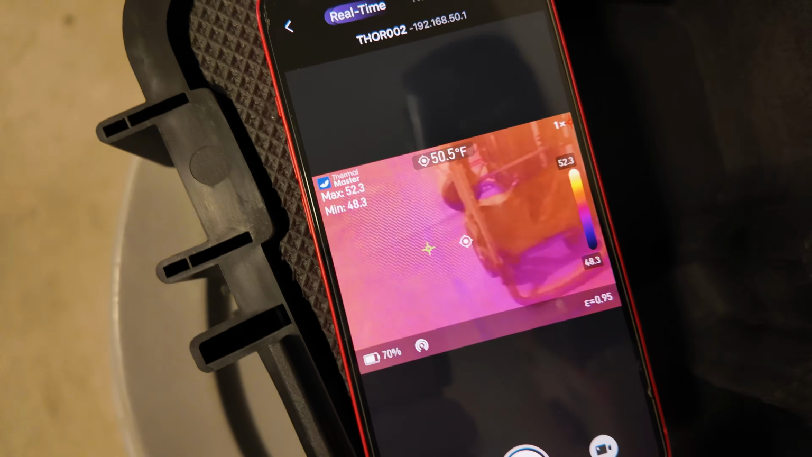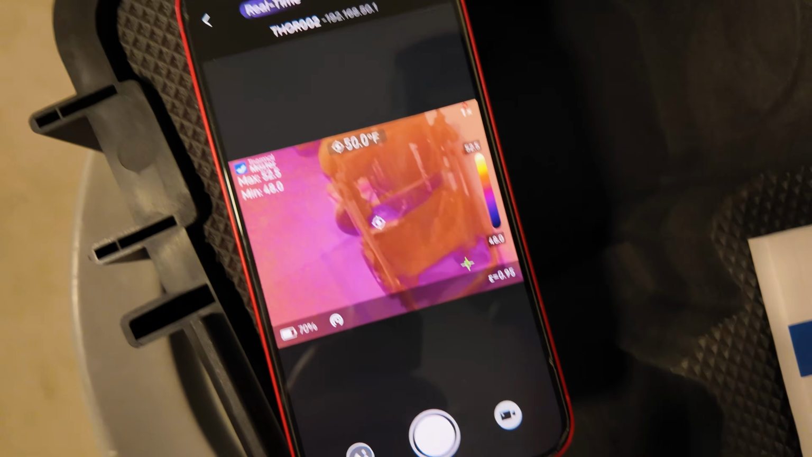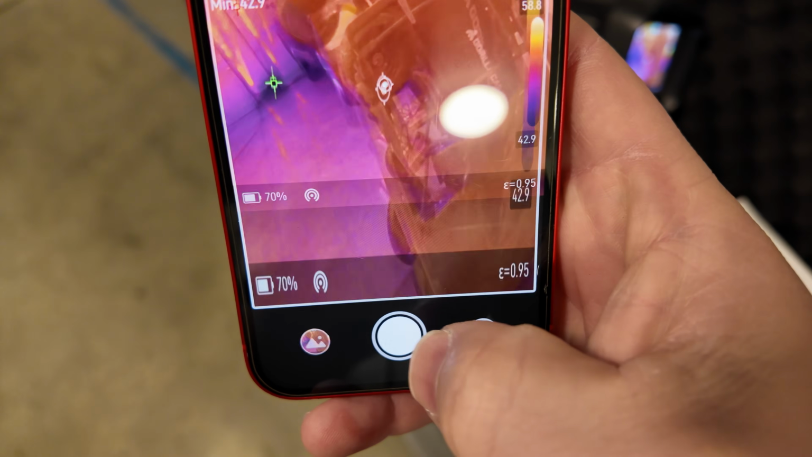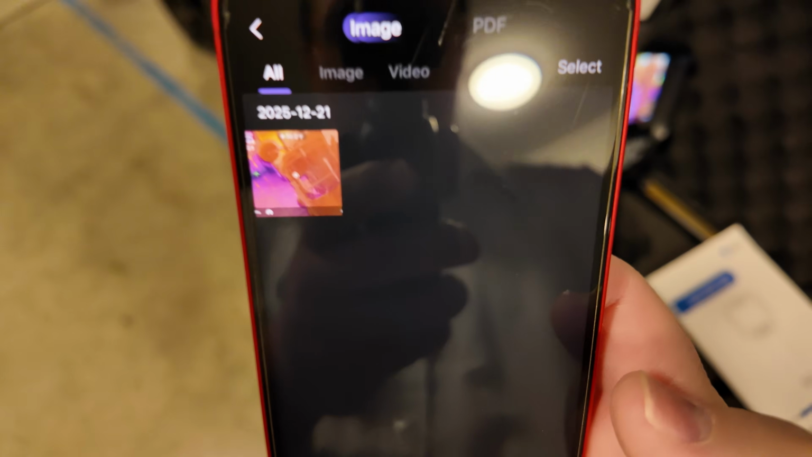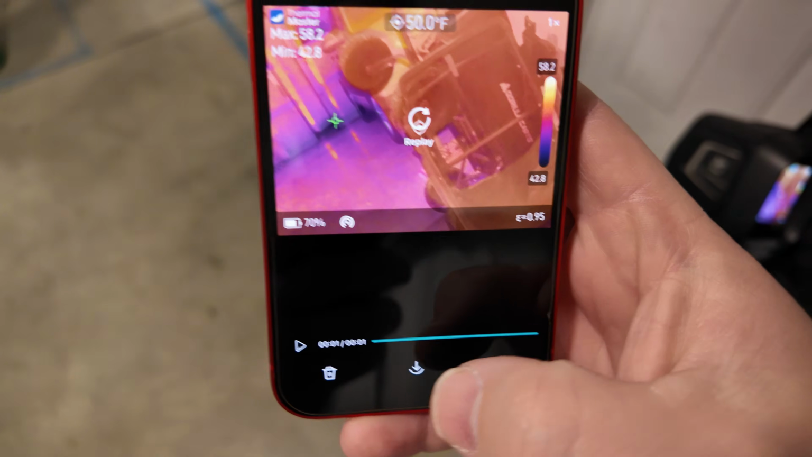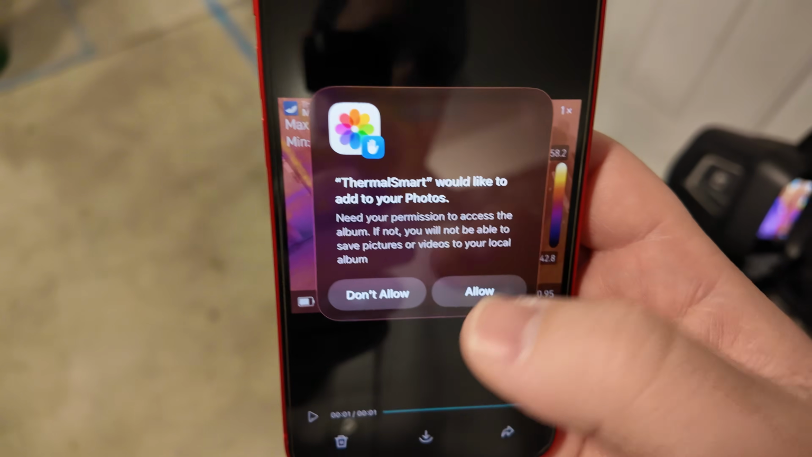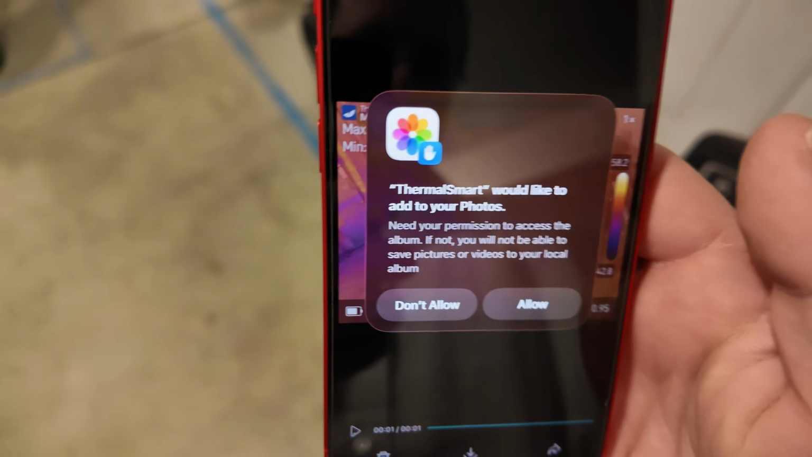And check this out, it is a live stream to your phone of what the camera is seeing. Isn't that neat? Just for fun, let's take a picture, and that saves directly to the app. And then of course you can take a video as well if you want. You can download it to your phone. It's asking if it can have access to my photos, so you can actually download it to your camera roll if you want.